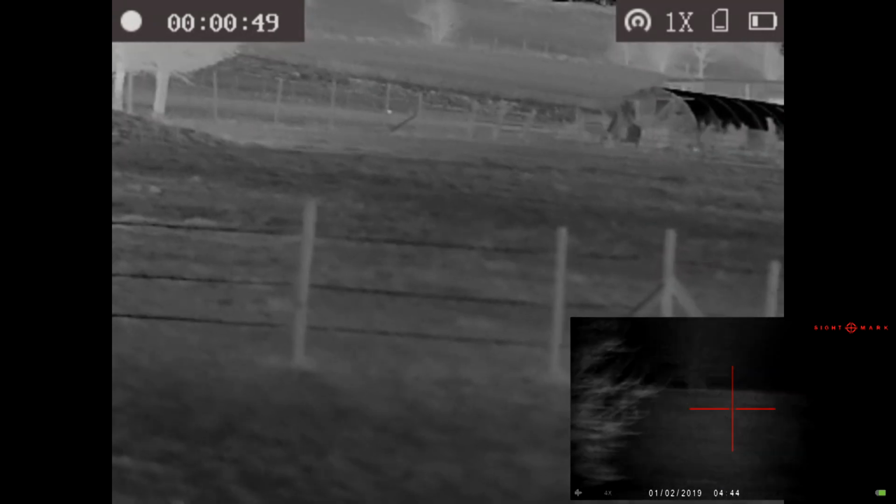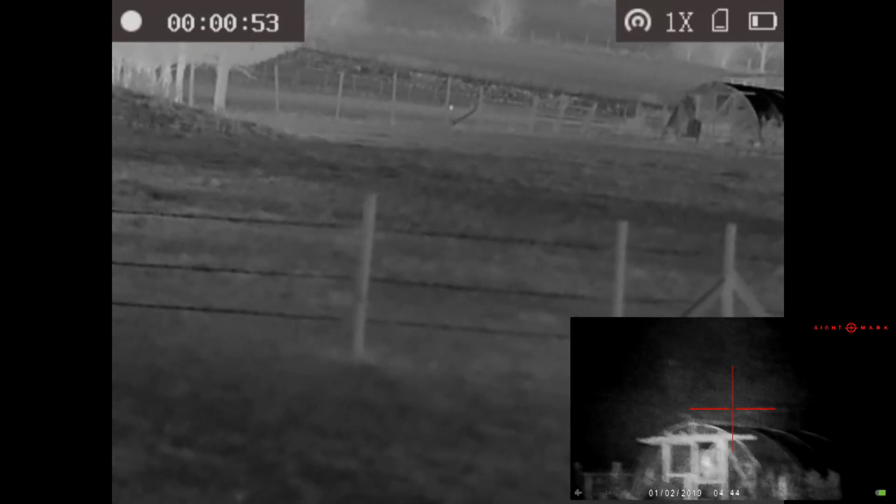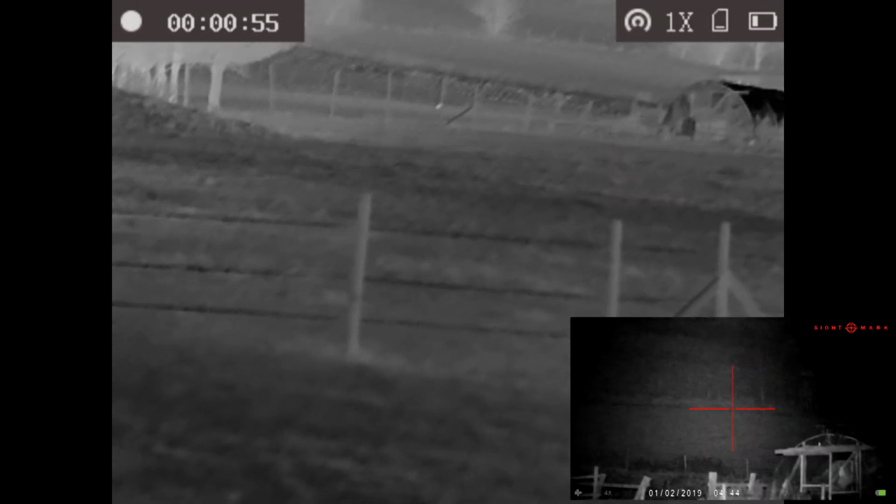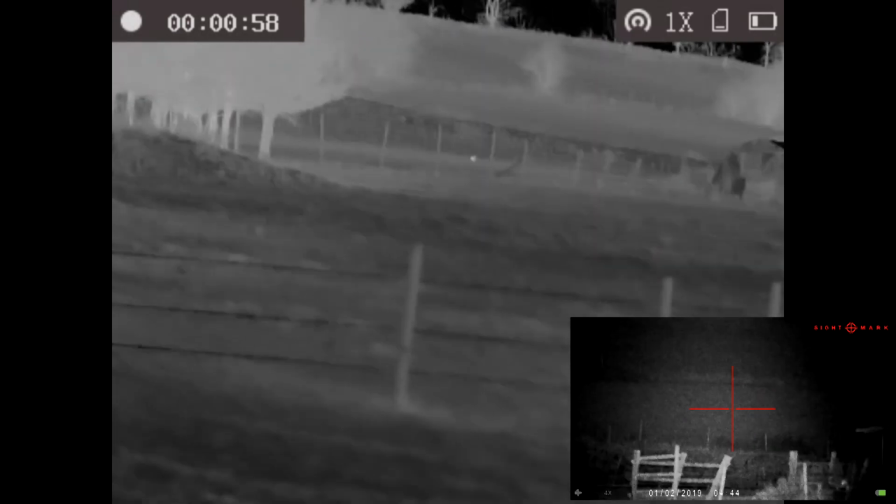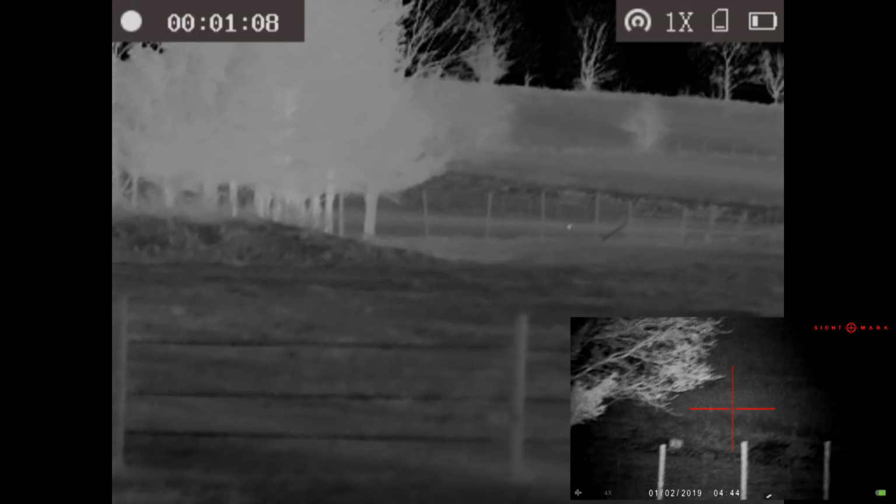This is the same spot where we filmed a few hares earlier. The fence line directly ahead of us is about 70, 80 metres away. There's a polytunnel to the right, which is empty at the moment. And there's a gateway just to the left of the polytunnel, so the right side of the picture as we're looking at it now. The fox is heading towards that, and you'll see it now.